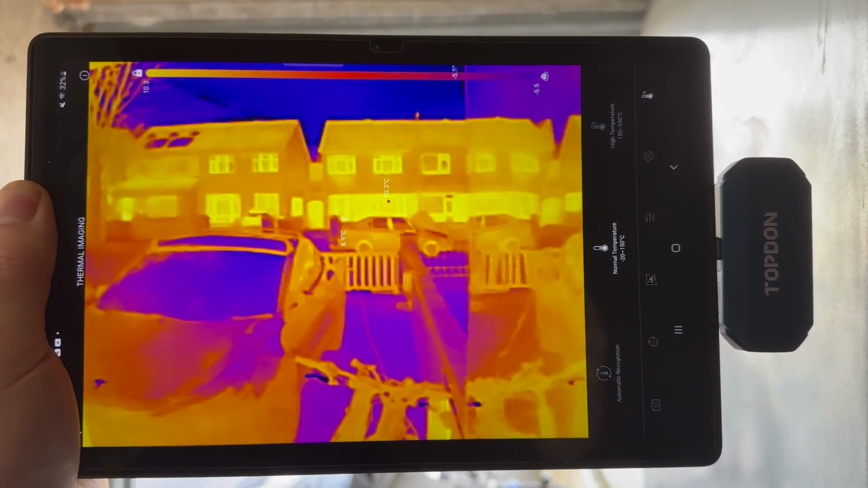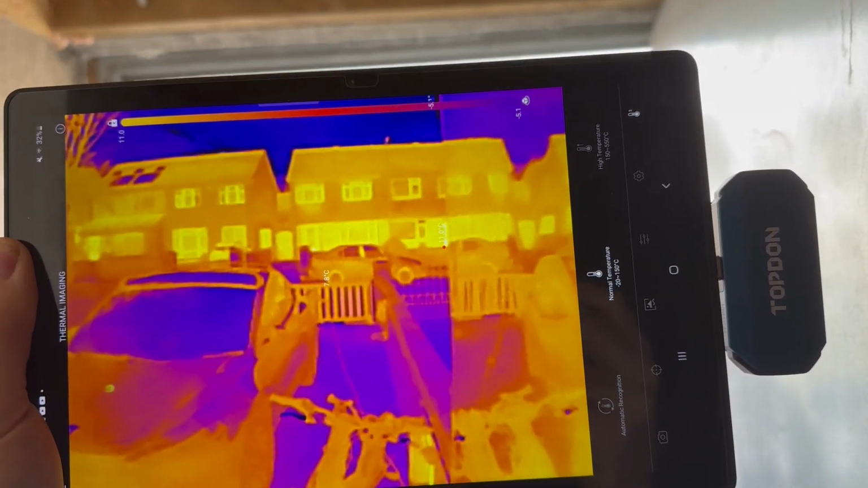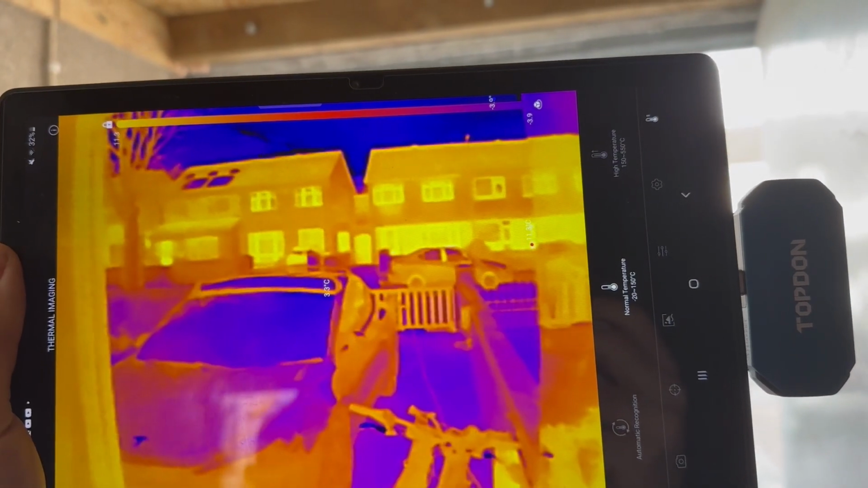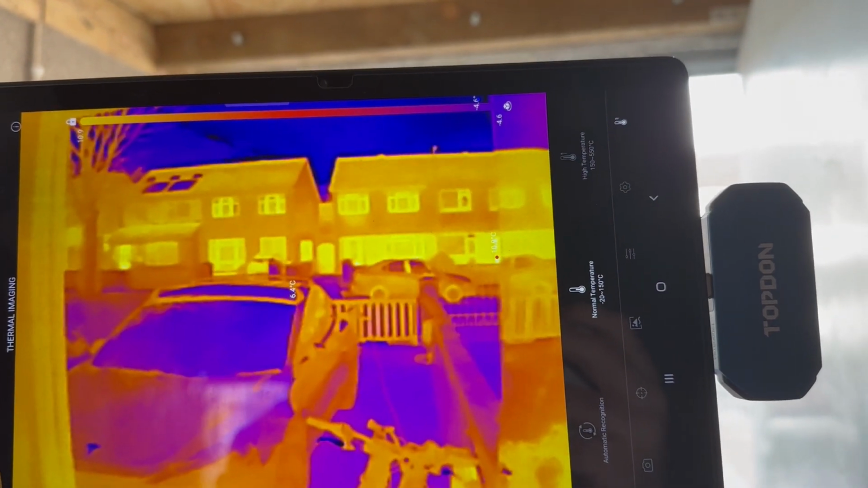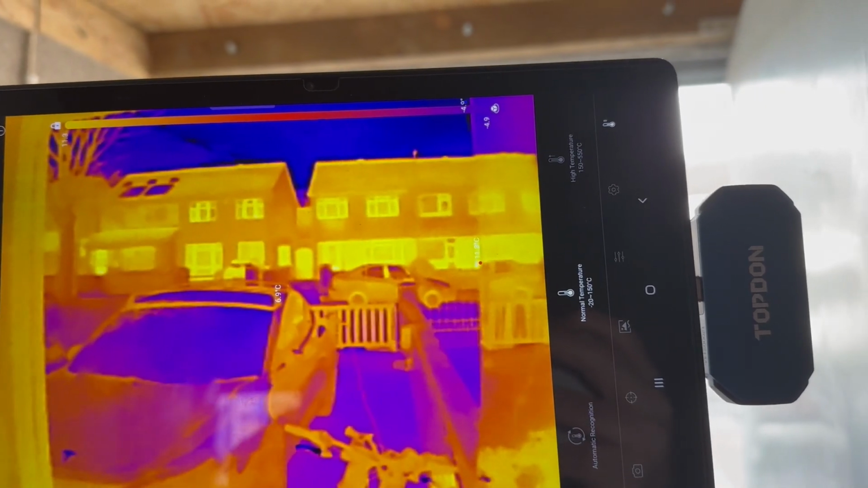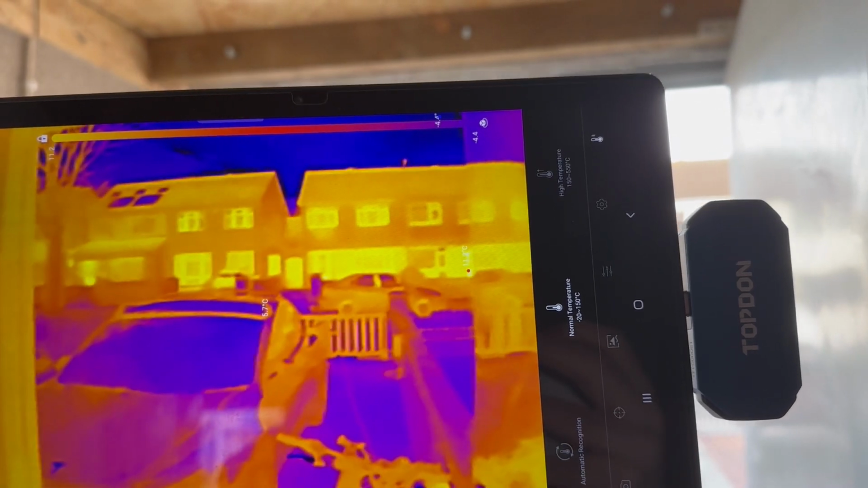And that's just looking out onto my street. You'll see that house there on the far left. There's very little heat escaping there. And that house was recently fully renovated in the last couple of years. So they obviously went ahead and got some good insulation, some excellent windows installed there. So they're losing very little heat there.